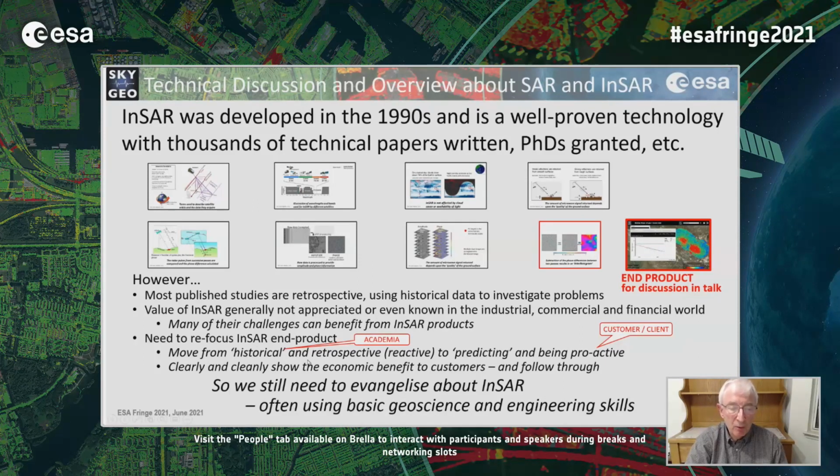And so I think there's a need to refocus InSAR and move from the historical retrospective, and I apologize here, I'm saying academia, but a lot of the studies that we read are retrospective, they're reactive, they tell something, and there needs to be a move to prediction and proactive.